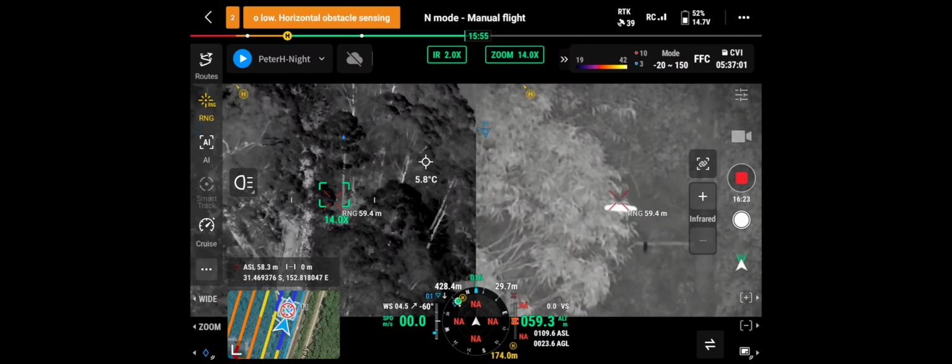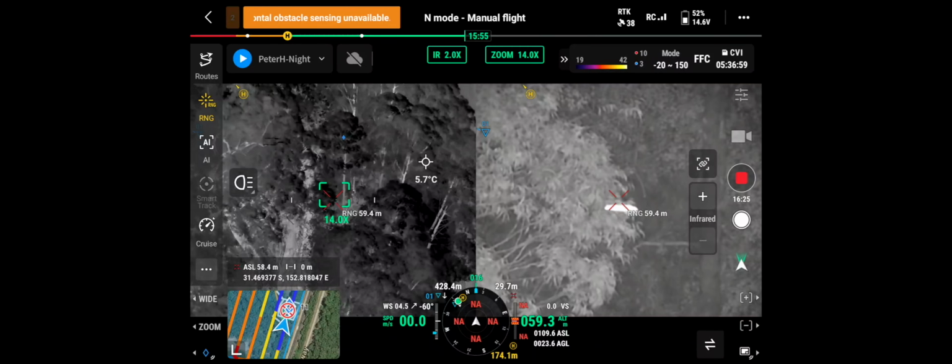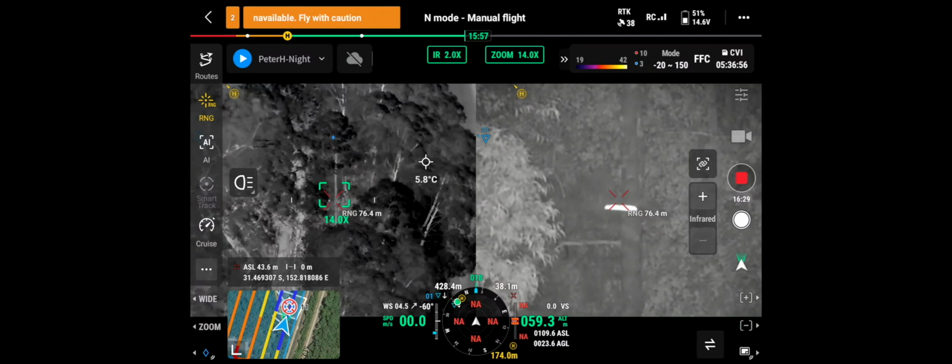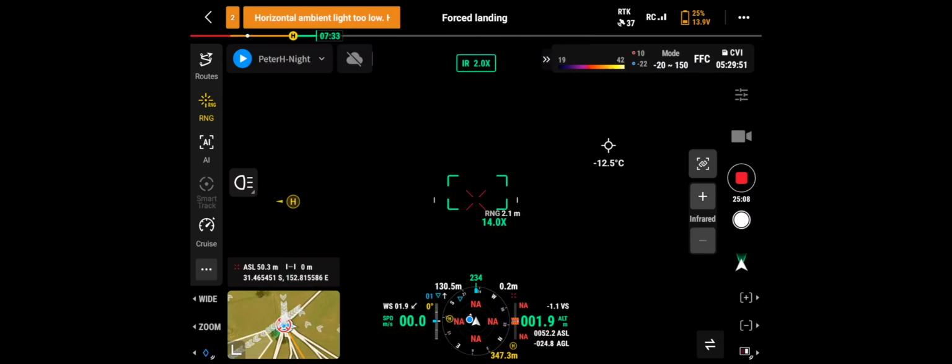Awesome. Okay, that's probably what it was. Landing.